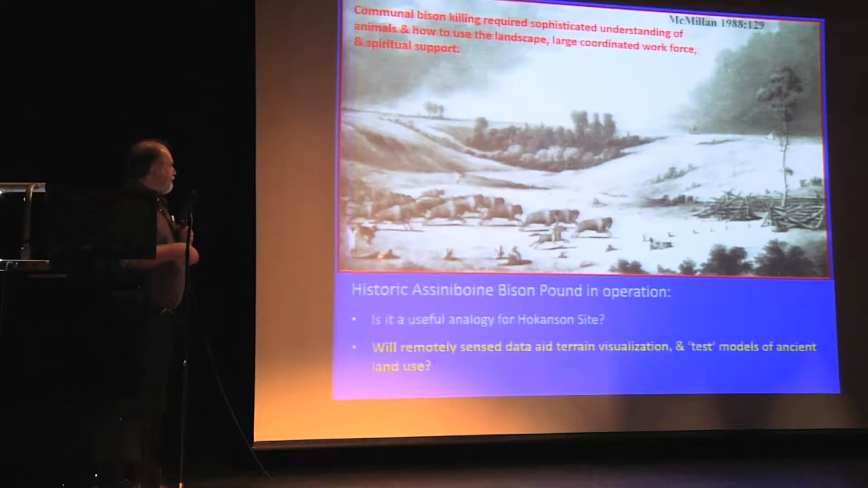Here are the drive lanes with a series of small, inobtrusive dead men, as they were called, that are arranged in a funnel that are being used to drive the animals into the mouth of the trap. And behind the dead men will be people lying in wait. And when the bison come near them, they jump up, yell and scream, and the bison veer away.